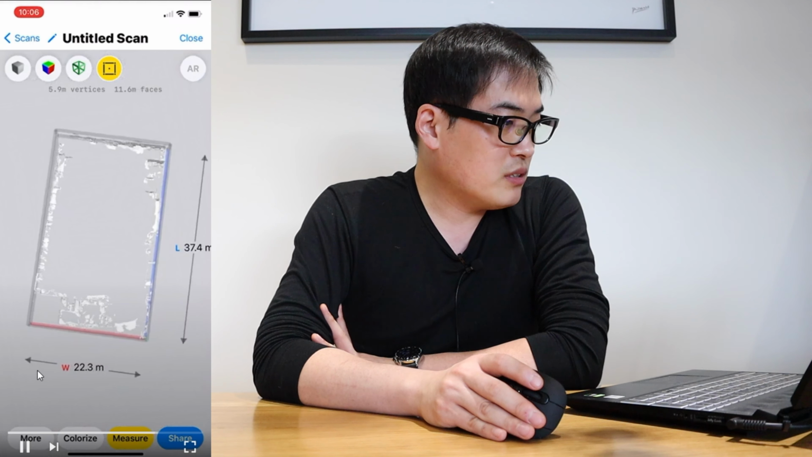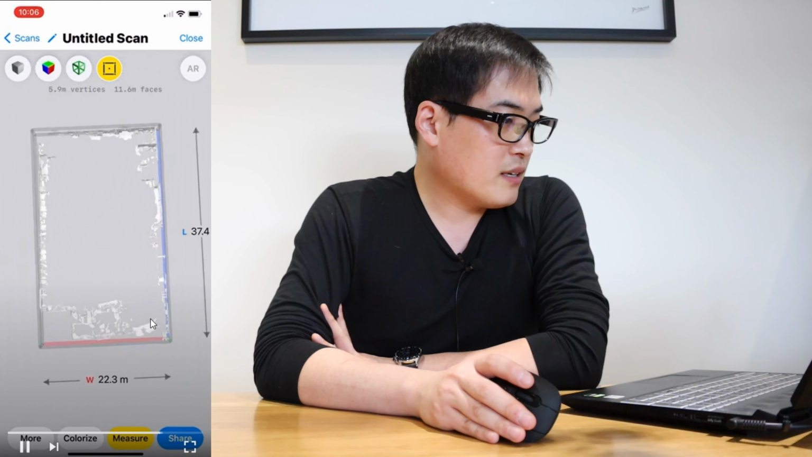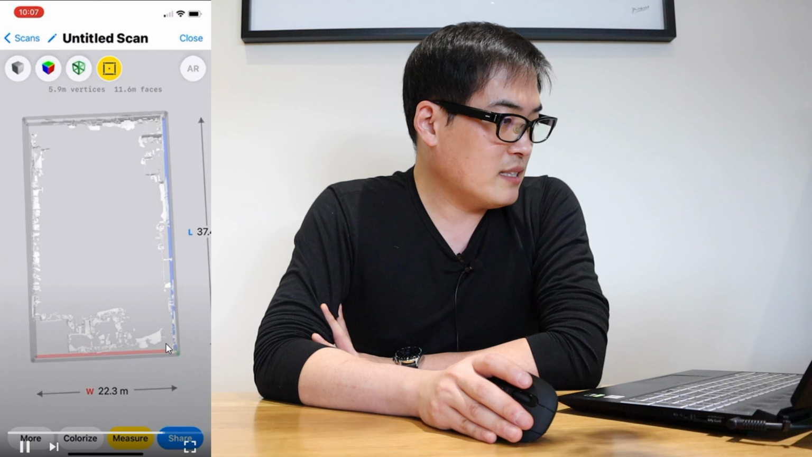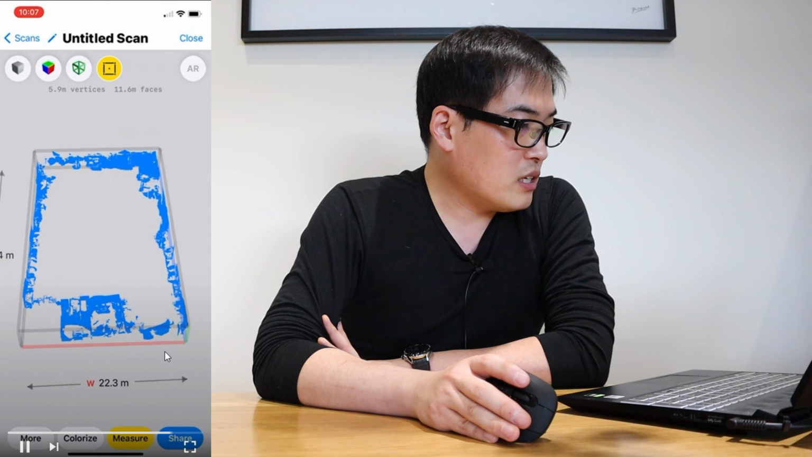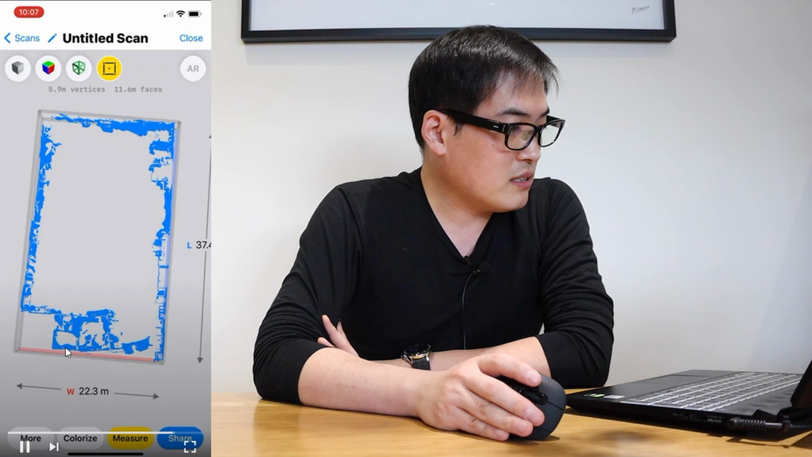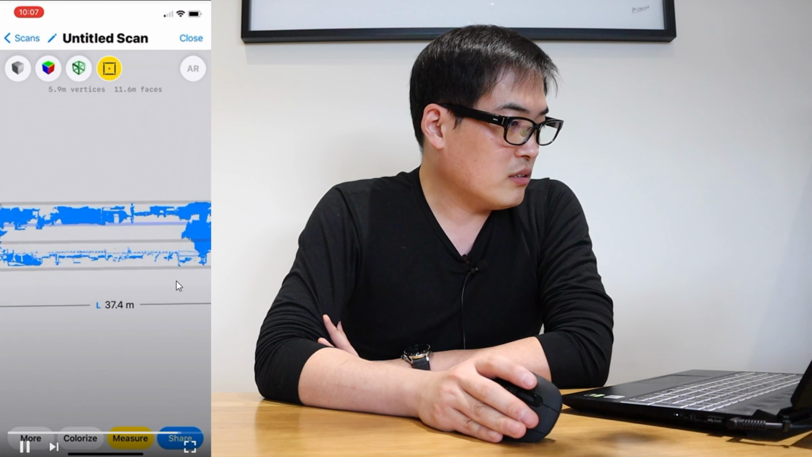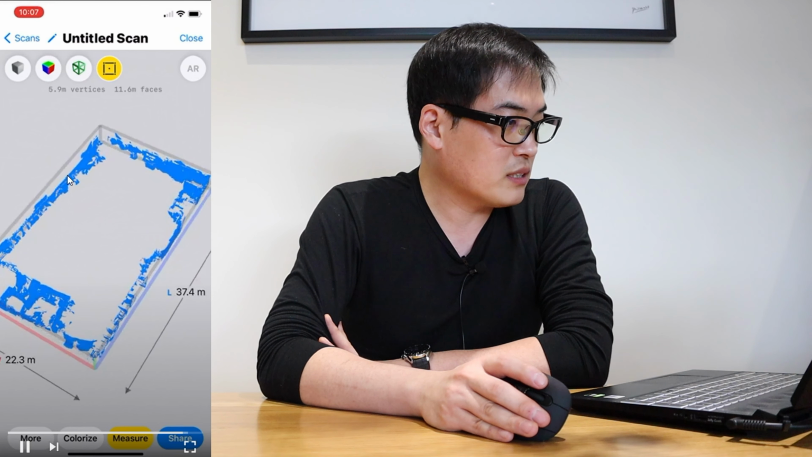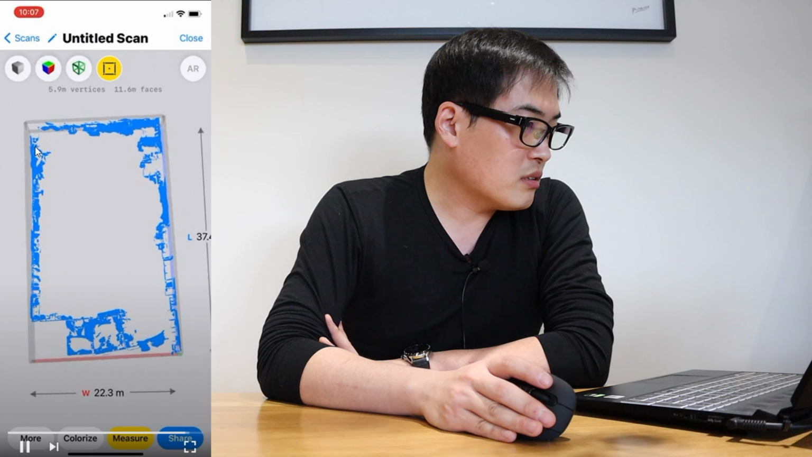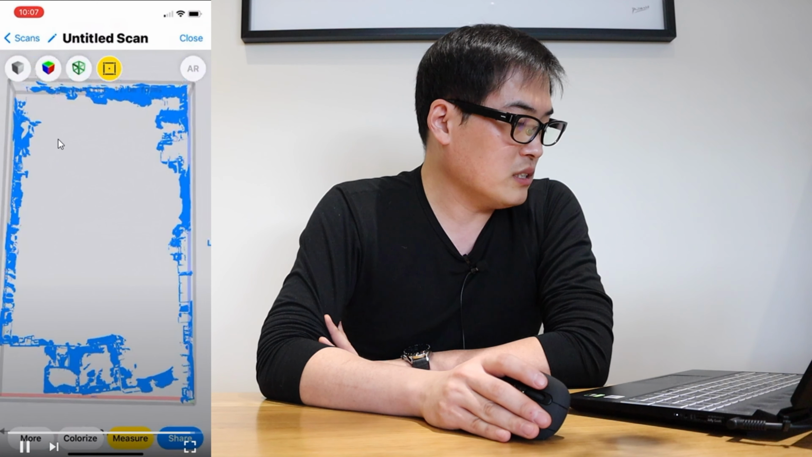So, as you can see, that end point there is where it ended, and the starting point is over here on the other side. What I've done is change it into the color blue, so that you can see the shape started to angle a bit, not only at the end but also on this wall here as well. If you look carefully, it's also not in a straight line, unfortunately.